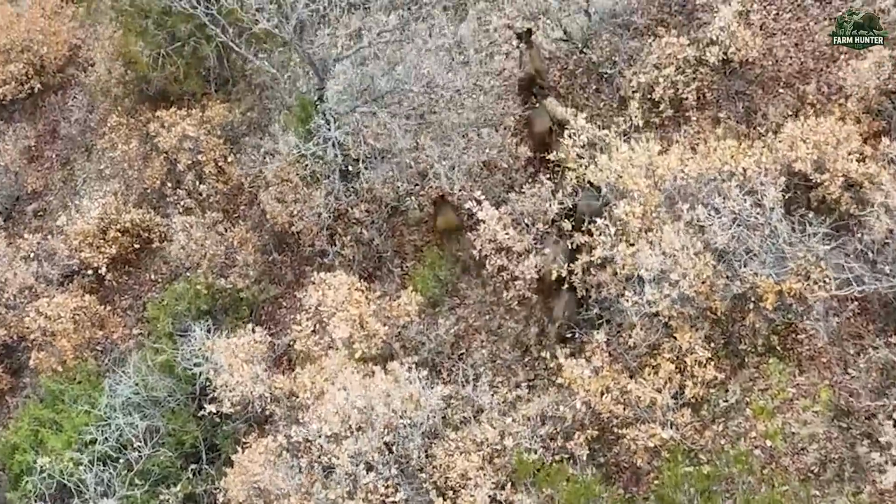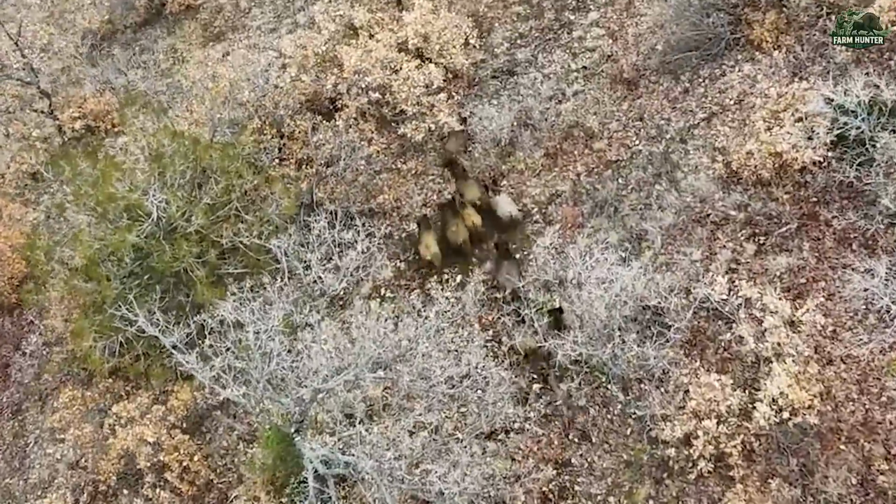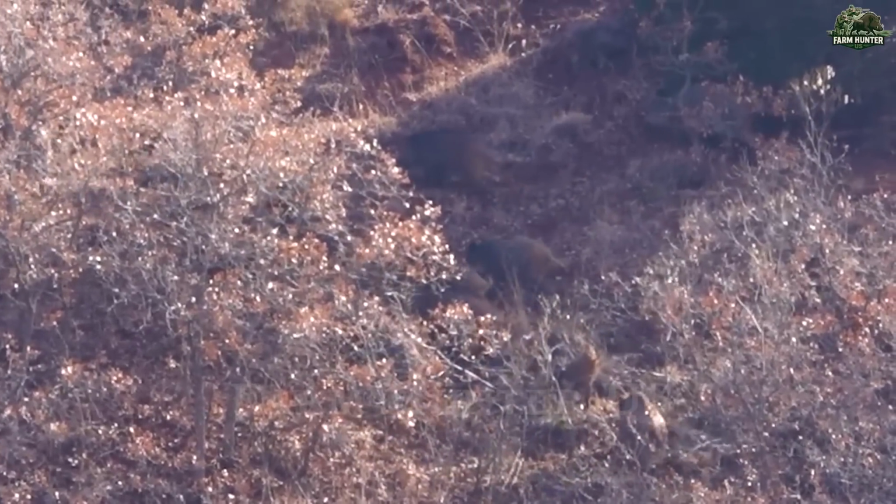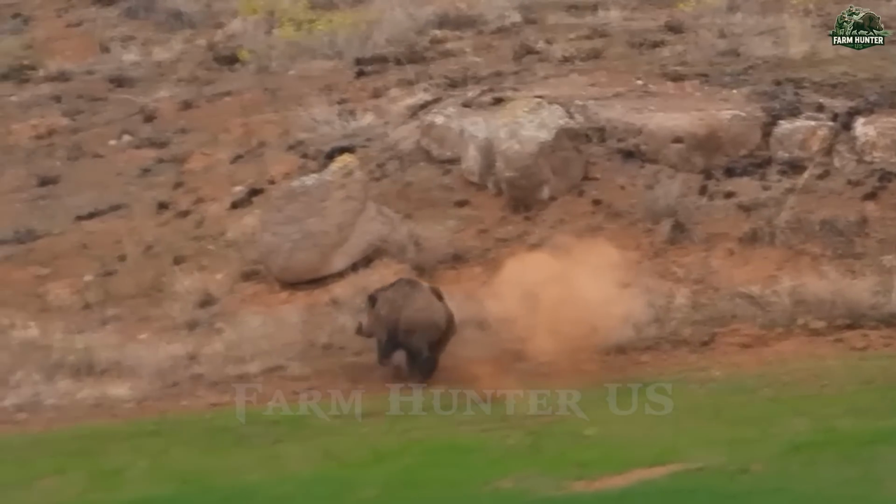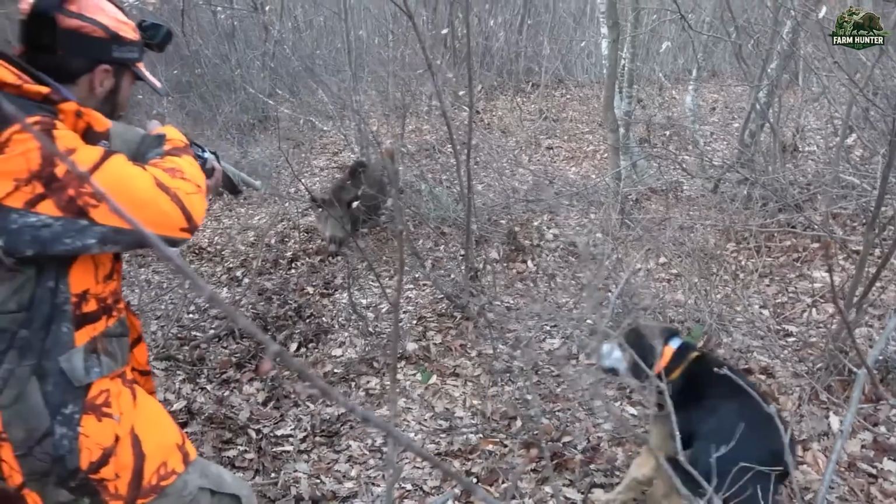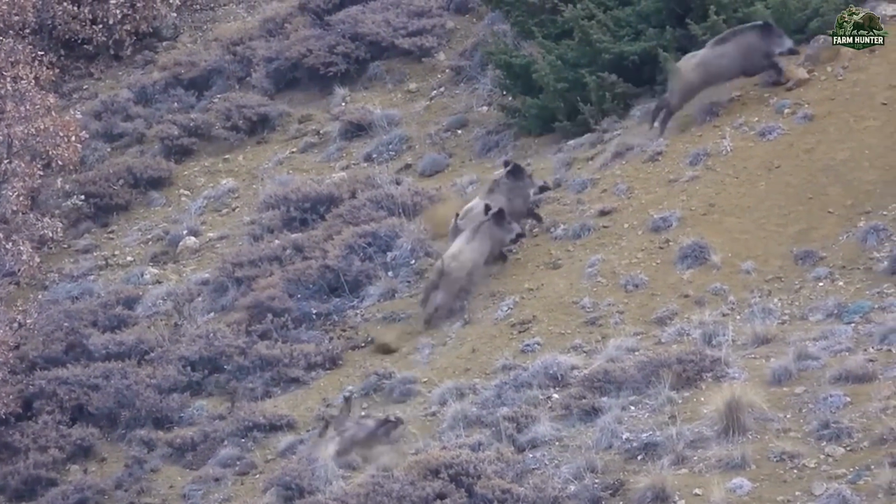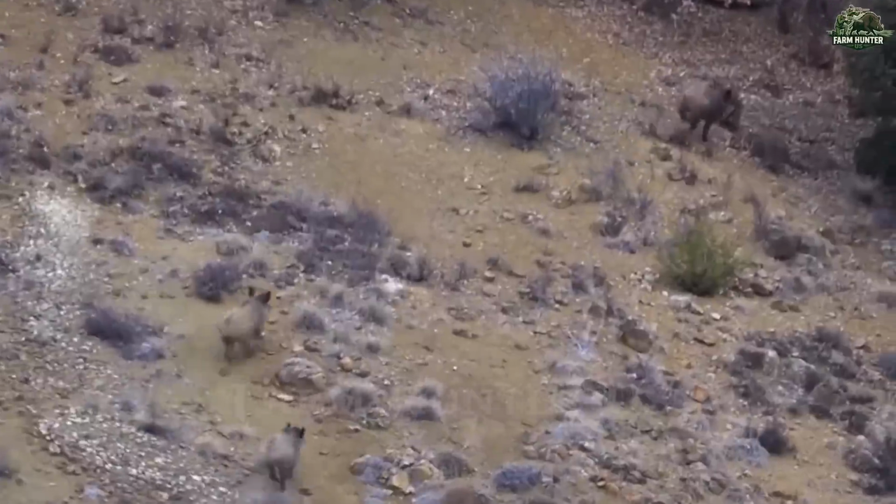In a blur of chaos, a herd of wild boars burst from the underbrush, massive, muscular shapes moving with terrifying speed. I fired. In the frantic seconds that followed, multiple shots cracked through the air. One boar went down hard, while another narrowly escaped into the shadows.